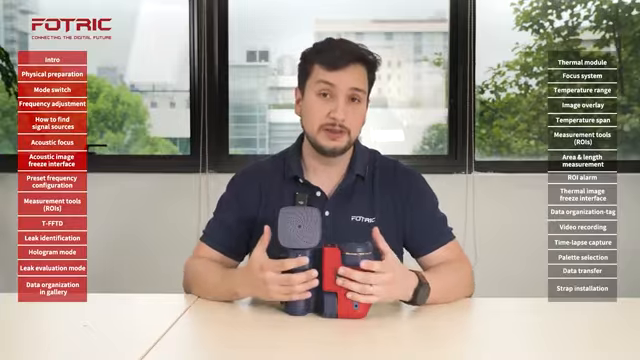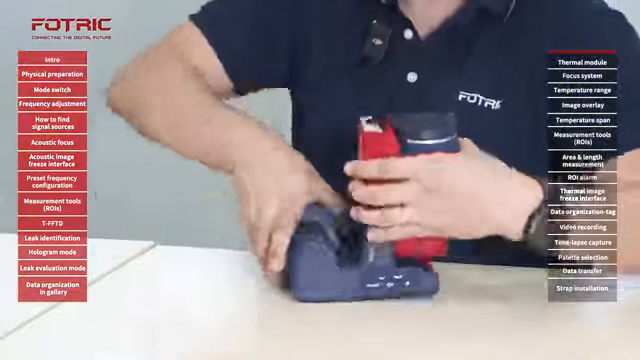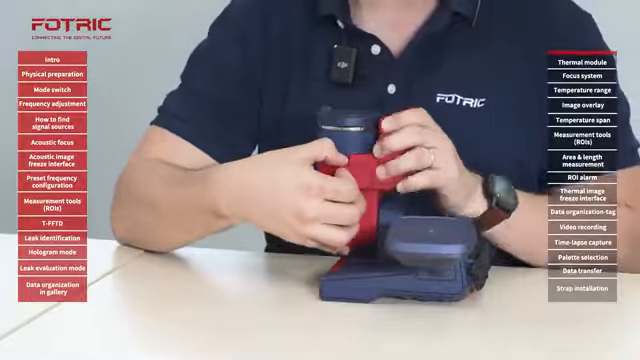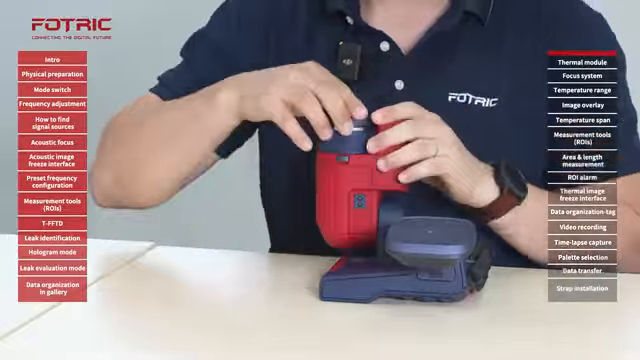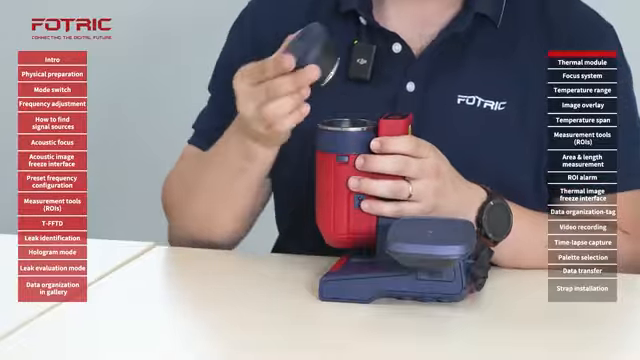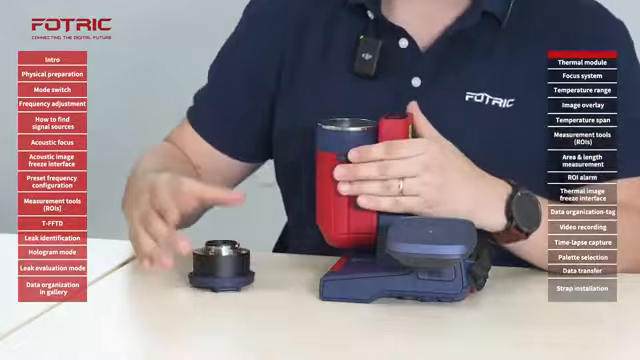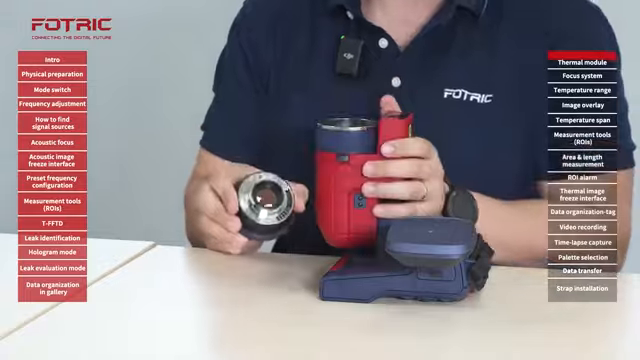Now let's talk about the thermal module of the FOTRIC MiX camera. Some of you have multiple lenses to go from wide-angle applications to ultra-telephoto applications. In order to change those lenses on your camera, we're going to go to this part. We're going to lower the latch over here, press lightly, and rotate counterclockwise. We need to perform this operation while the camera is turned off. I will remove the lens, put the lens cover, take the new lens, and find this red dot that is over here.